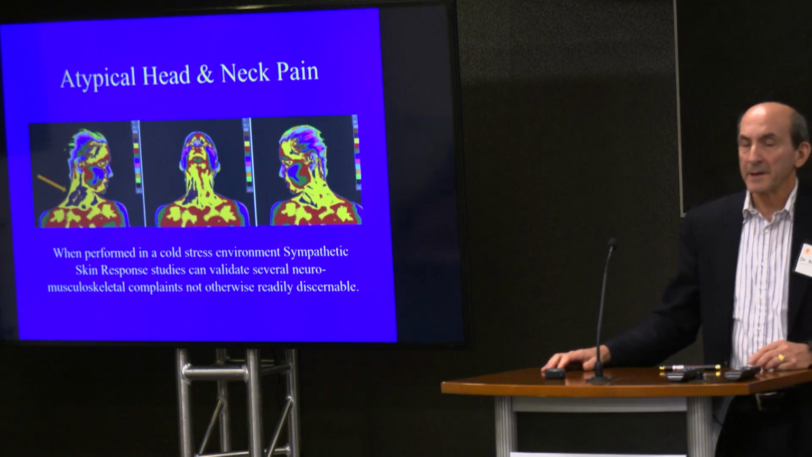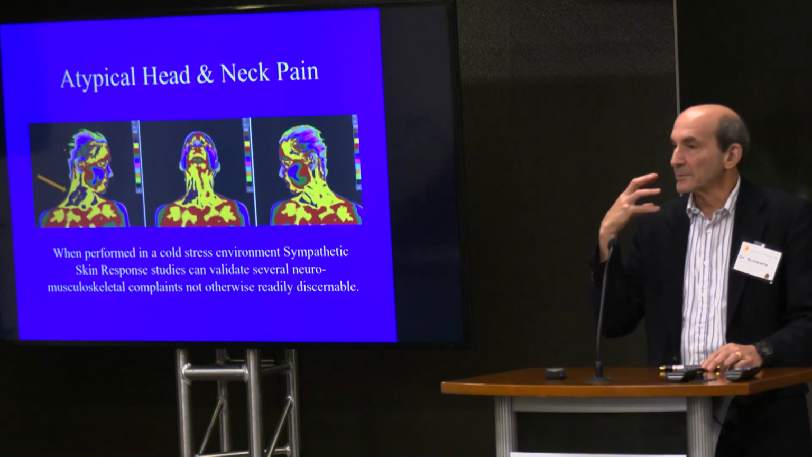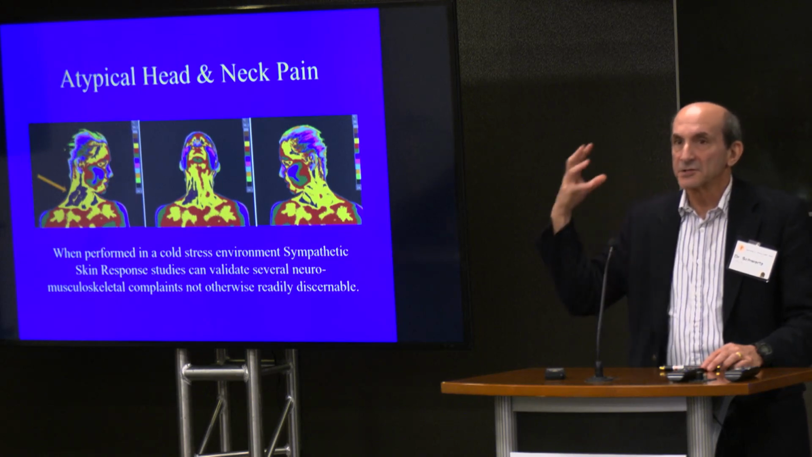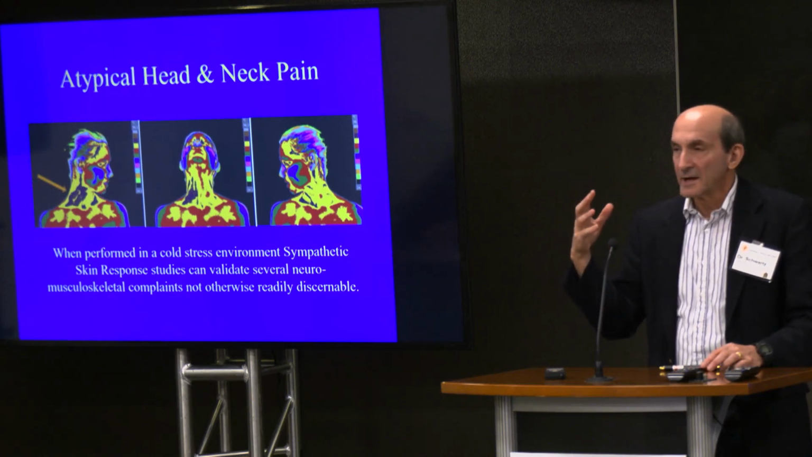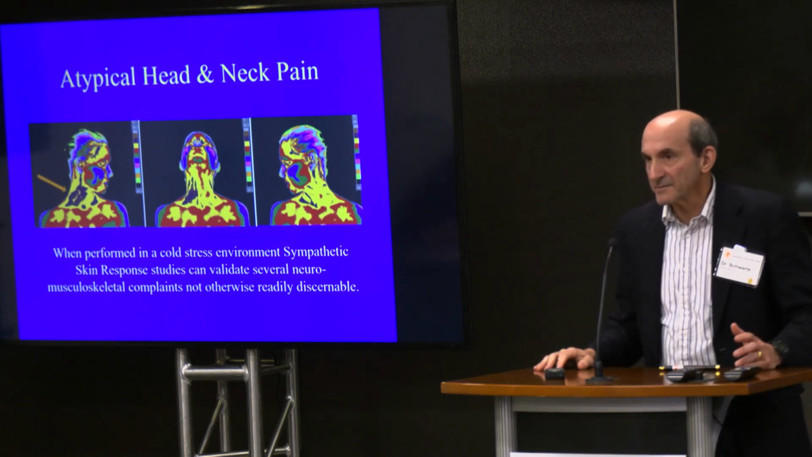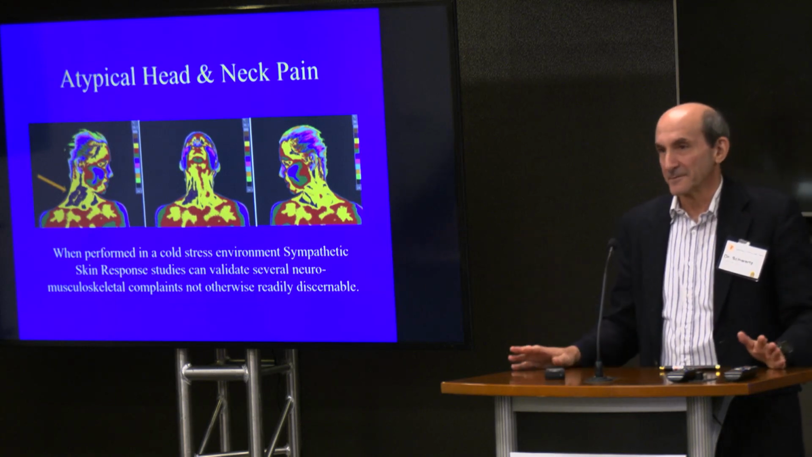Atypical head and neck pain. This is a person with a lung cancer with post-radiation brachial plexitis. That you can determine whether or not you need to treat that. I've seen gunshot wounds to the head. The gunshot wound wasn't what's hurting them. They had a facial dystrophy. All I had to do was look at it, tell me where to block it, and they were better.